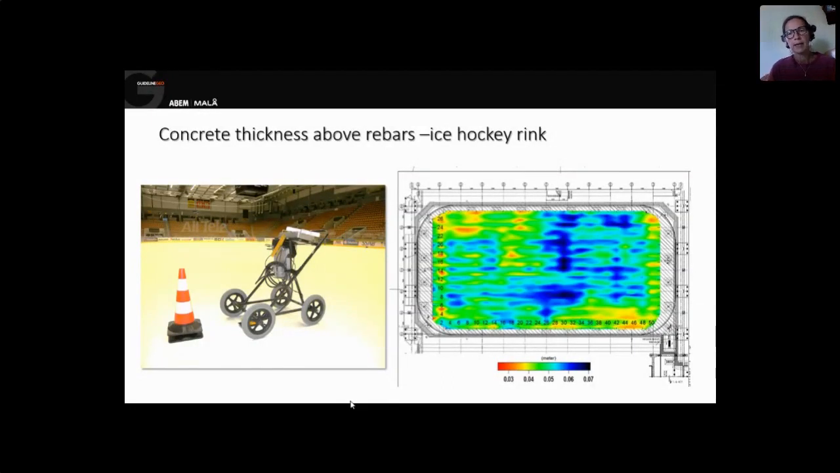In this case, we have an ice hockey rink, and to get that perfect ice all the hockey stars want, the concrete has to be very, very even, but not too even, so that the rebars or the heating pipes in the concrete itself don't come too close to the surface. So GPR is used to map the amount of concrete above the rebars, so you know where you can take away some concrete to make this ice hockey rink more even, to get that perfect ice.